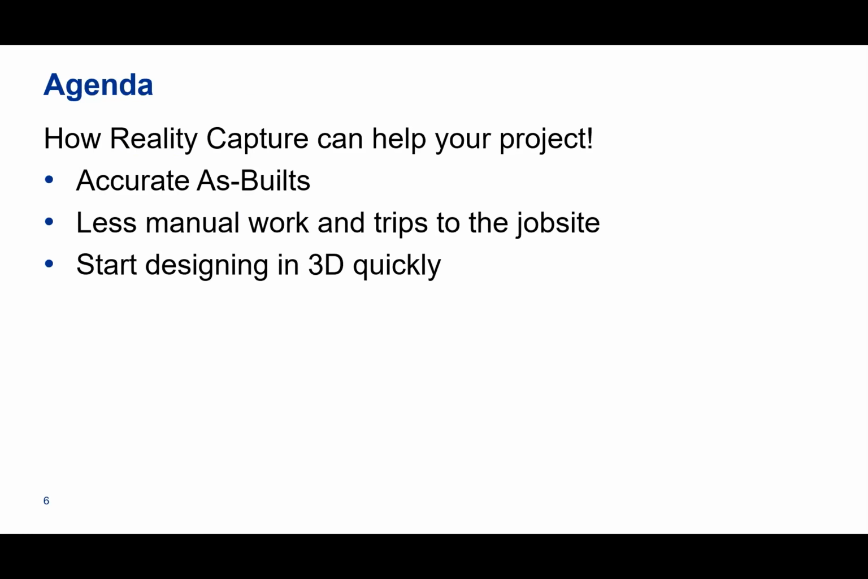Our agenda for today is to focus on how reality capture can help your project. We're going to get into a little bit of technical, but more just an overview of what you can do with these types of technologies. The main thing is, of course, to get accurate as-builts as opposed to doing it traditionally, with a tape measure and a notepad and pen. And then less manual work, so fewer manual trips to the job site.